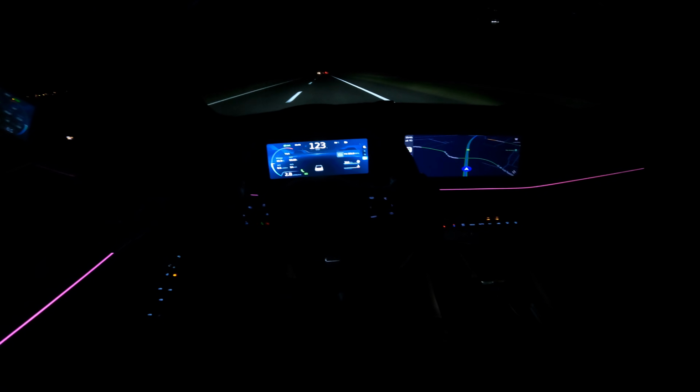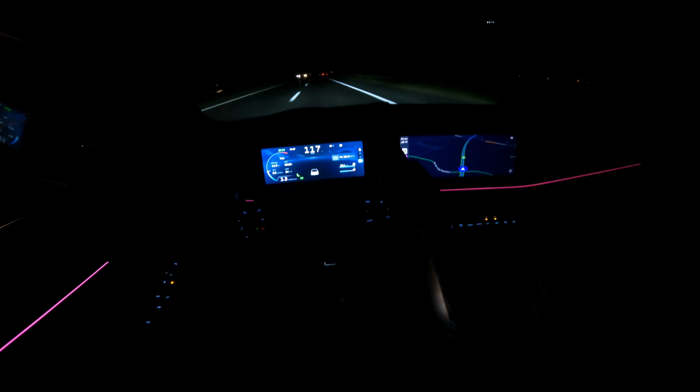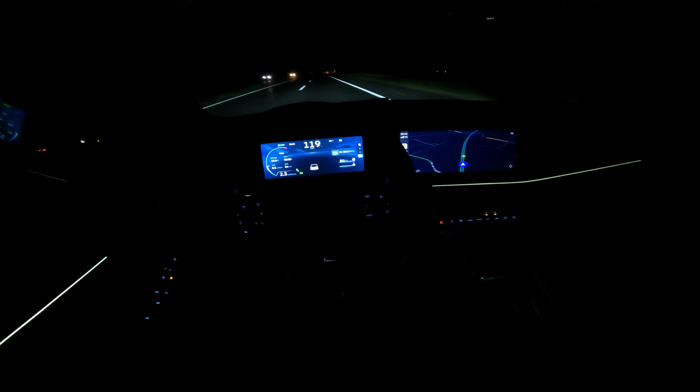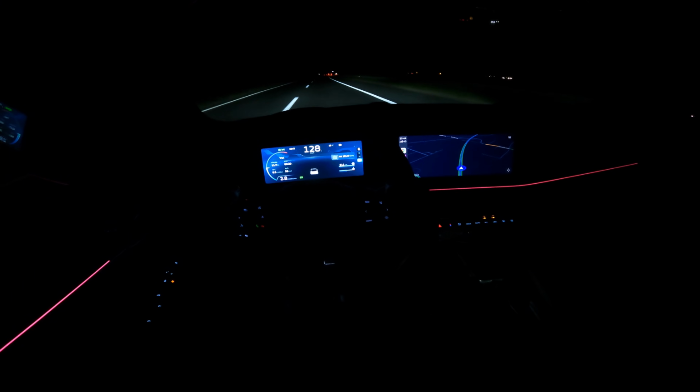So that's unfortunate. Yeah, I'm just going to press brake. You have the speed limiter as well. Just going to 130. It says the long beam. Okay, it's nice and long. It's automatic. This is 130.